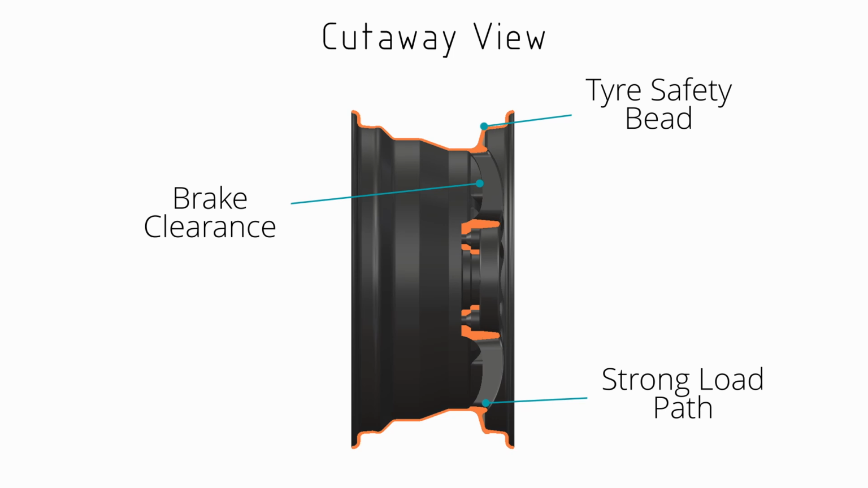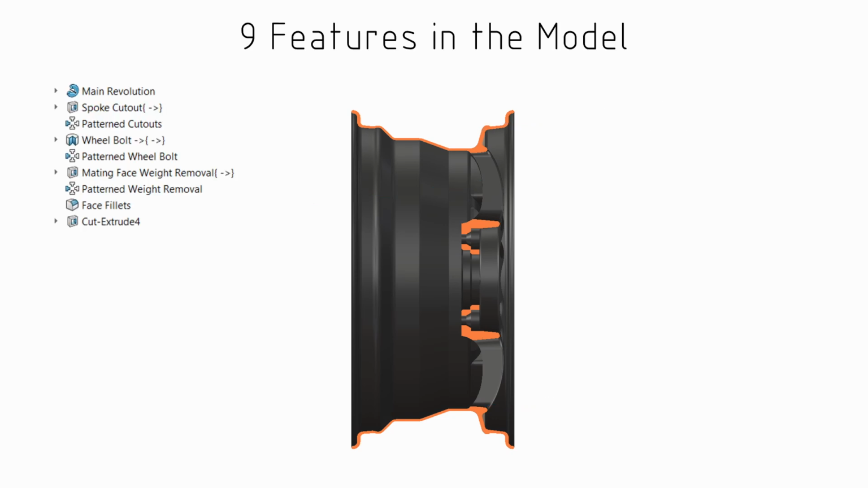Now, this model was achieved with 9 main features. So the revolution, the spoke cutouts, the wheel bolts, the mating face, weight removal, those fillets, and then a final feature that allows for the addition of a tire valve. So a fair amount of complexity captured in really just a few features.